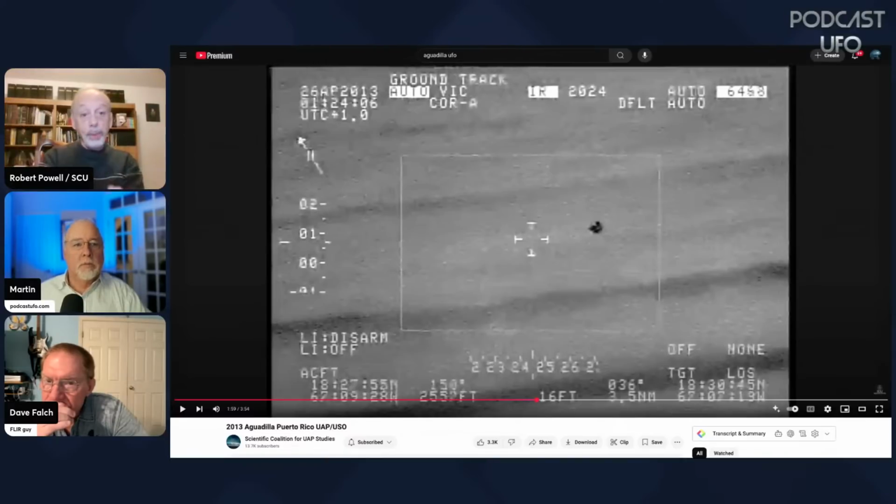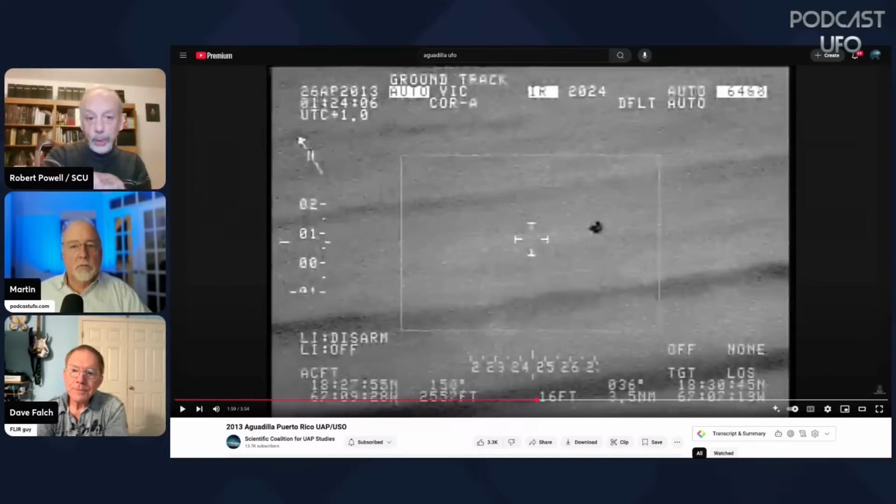And that's why you're able to see the waves. And that's why they're not as dark as the unknown object there, right? Because their temperatures are closer. And the object is extremely dark here because it is the warmest object in that video frame. And that's why it's the blackest.